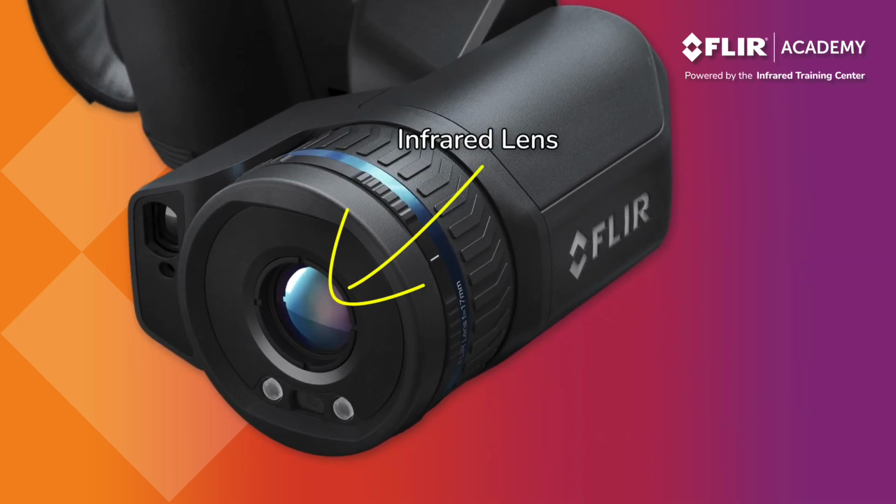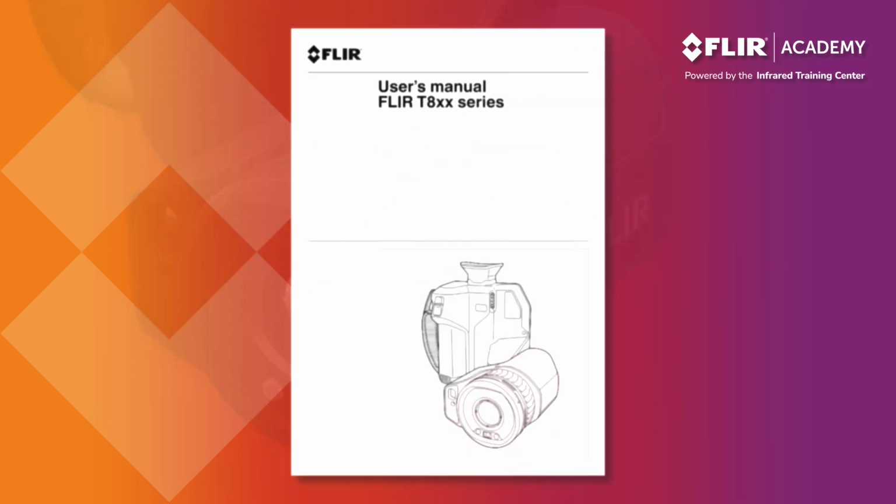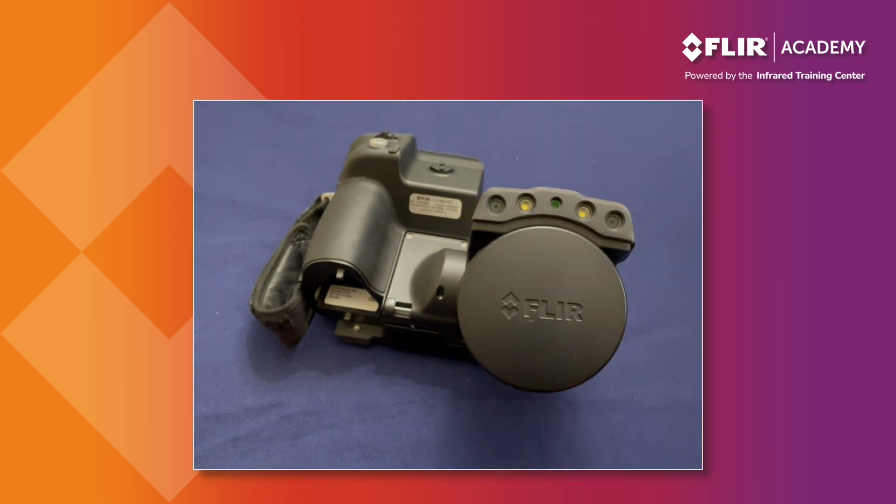It's a good time to mention that you should also avoid touching the lens. Infrared camera lenses have a special coating on them that plays an important role in the camera's ability to measure temperatures. If that coating gets damaged or worn off, it will affect the accuracy of your temperature readings. Procedures on how to properly clean a lens can be found in your user manual. A good rule to follow is to try and clean the lens as little as possible, so be sure to use your lens cover whenever you put the camera down.